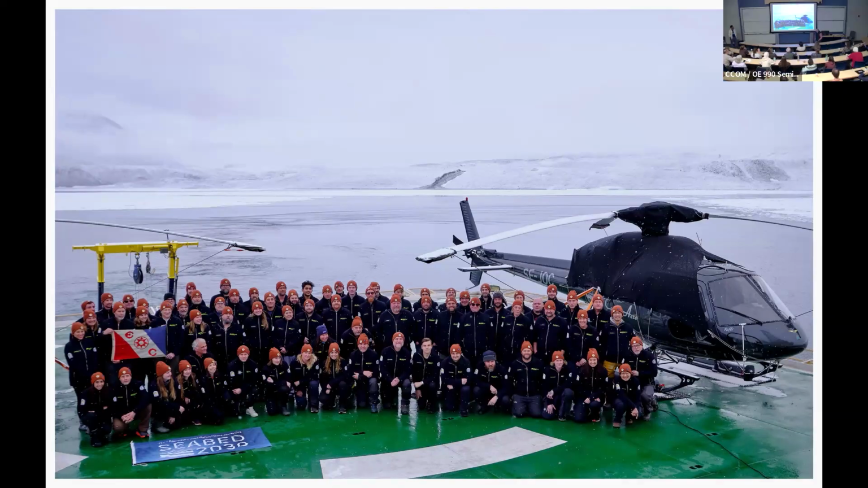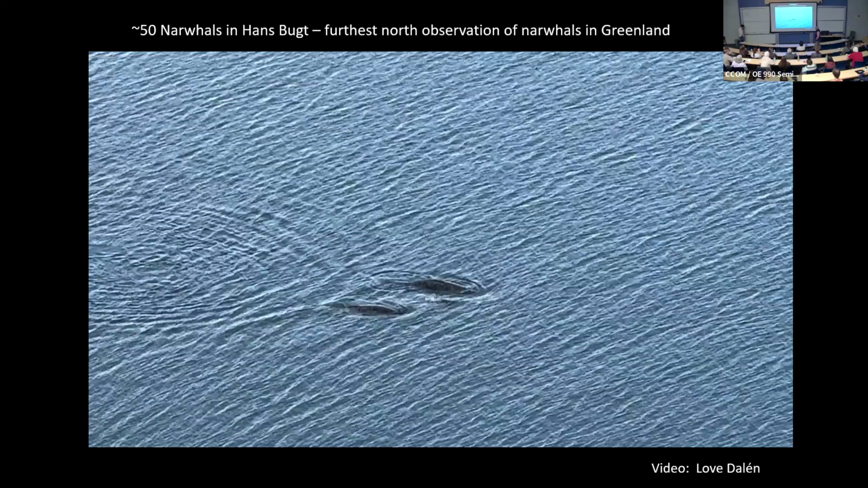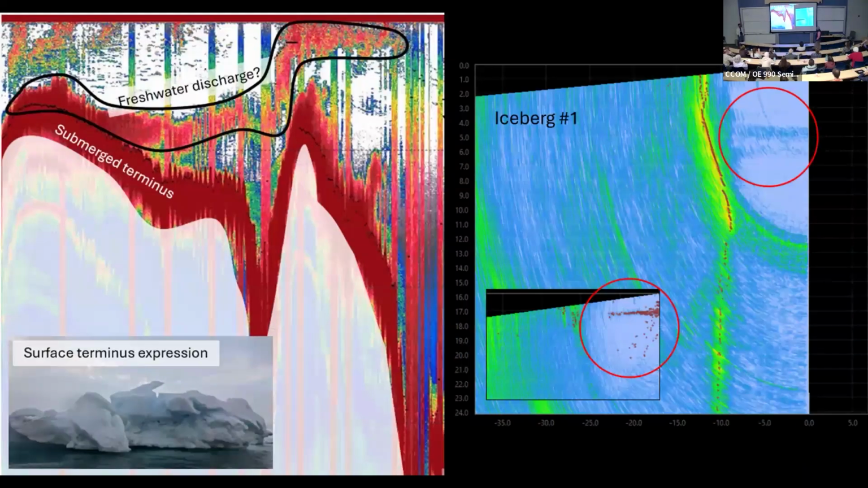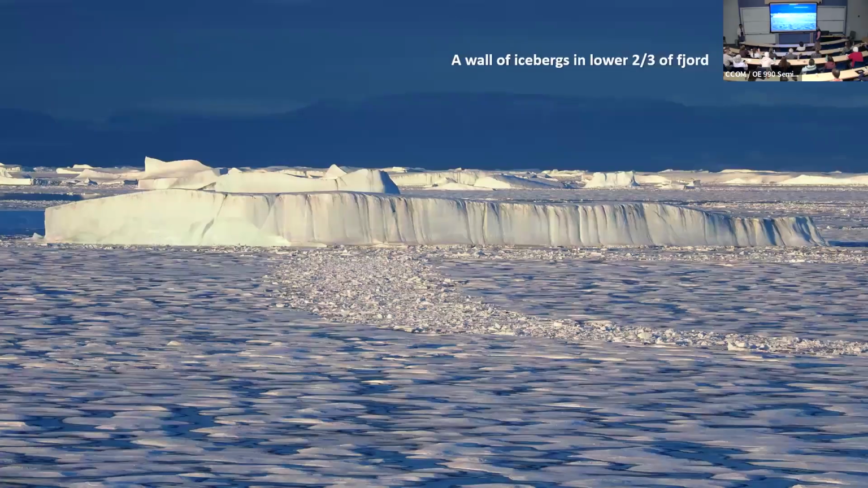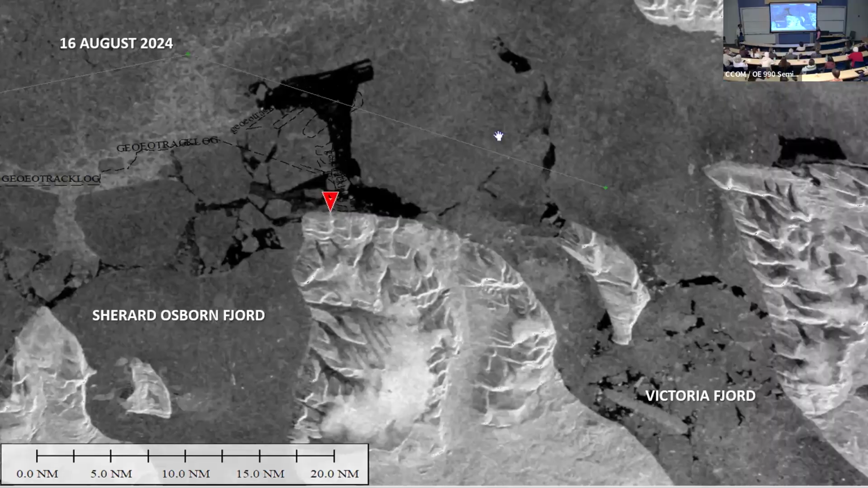Would you consider on future expeditions using ROVs or even AUVs to get those tricky areas? Yes, that's a great question. So if we go back to this picture, we actually had a team on board who were trying to do that. And it didn't go well, for various reasons. An AUV, not an ROV.